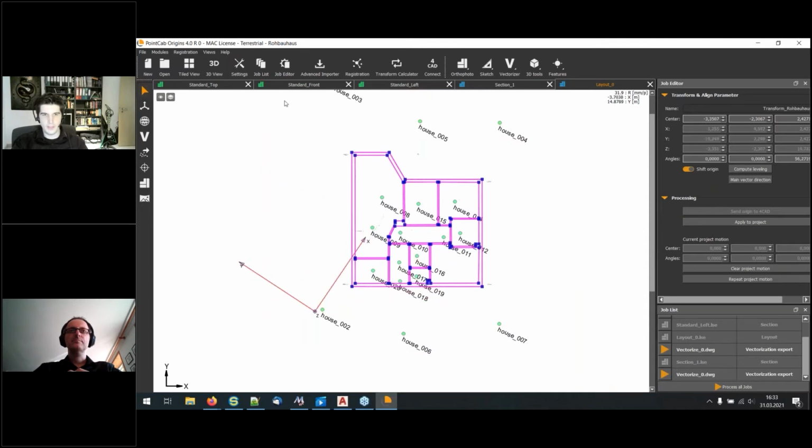What have we added here? So we have a slice, we have created a layout here. Then we can use the auto vectorizer to just find the most valuable lines there. We don't need to do anything else with the auto vectorizer there. We create an align, and then there's another button called main vector direction.